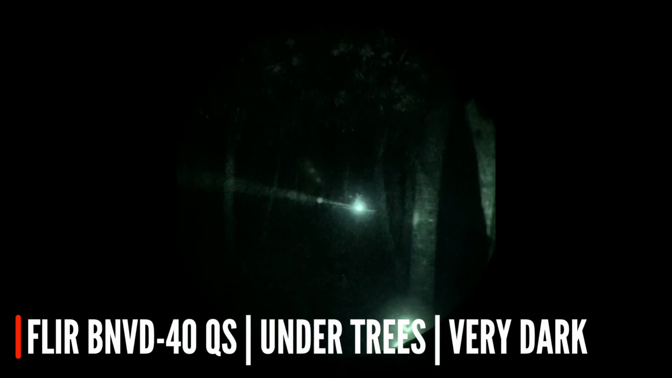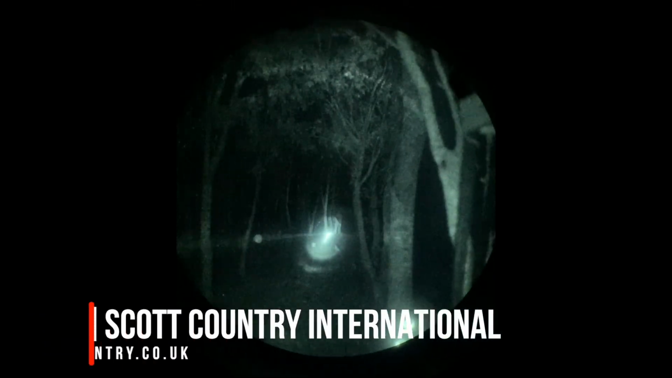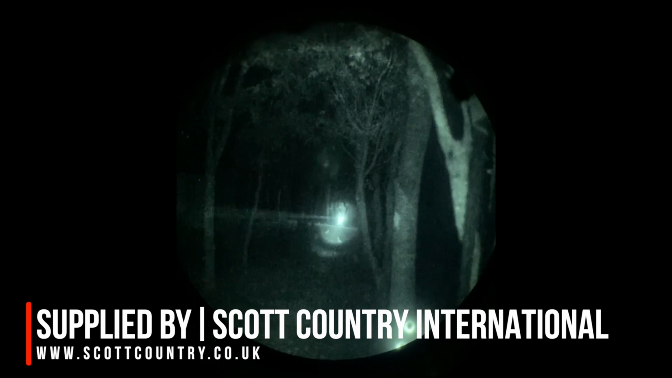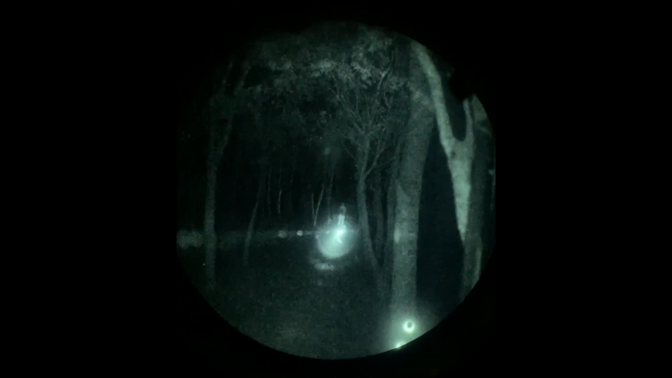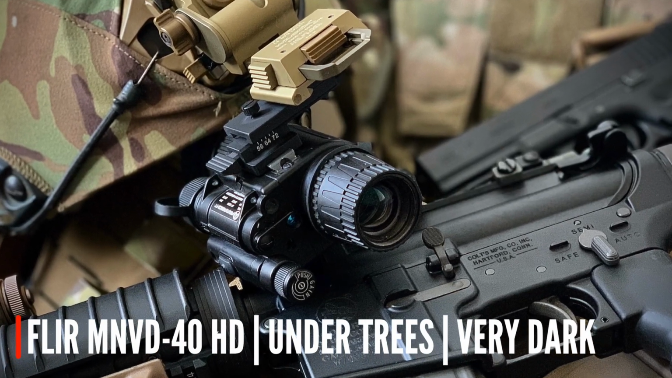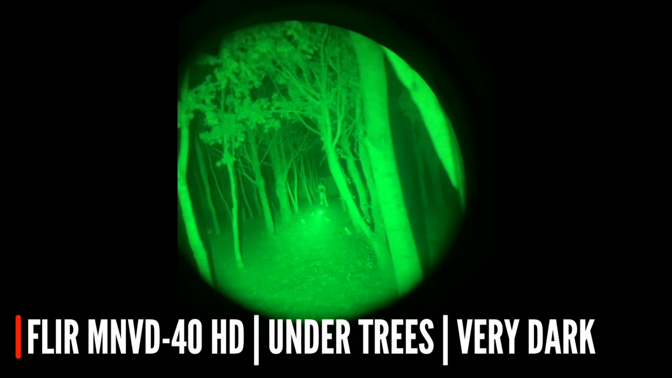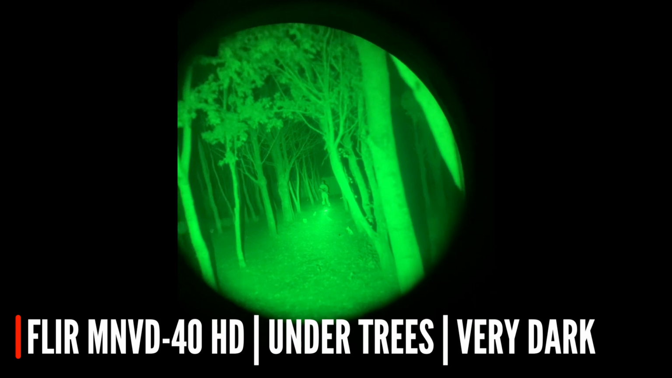So again, you can see it's very dark under the trees. Without an illuminator on, you cannot see the target. You could probably just about navigate looking at your feet, but you'd be very hard pressed to see a target without some form of illumination. We're using a GMP D-ball for the laser and laser illuminator, and then I've got a Surefire KM2 for the flood illuminator. Here we go again, this is the same scene, so under the trees, very, very dark.